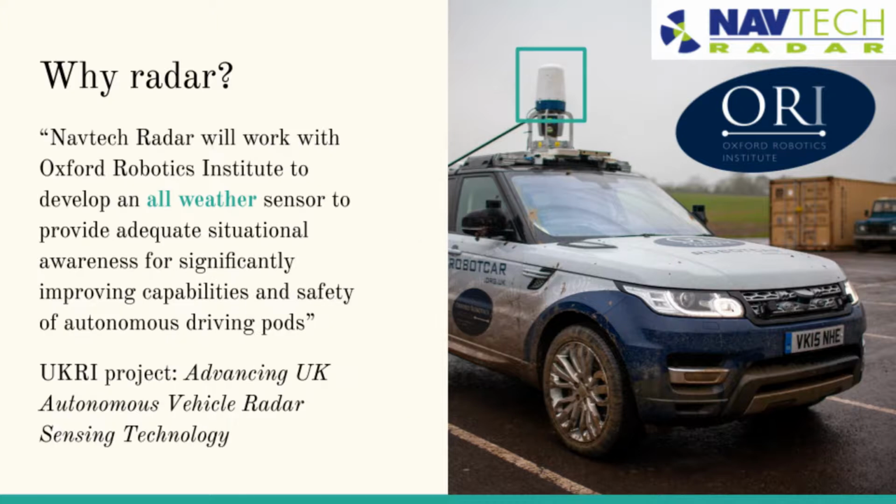This work is in line with the partnership between the Oxford Robotics Institute and Navtech Radar to develop both the hardware and software required for all-weather sensing with radar. On the right, a Navtech radar can be seen fitted atop our Oxford Robotics Institute Range Rover.